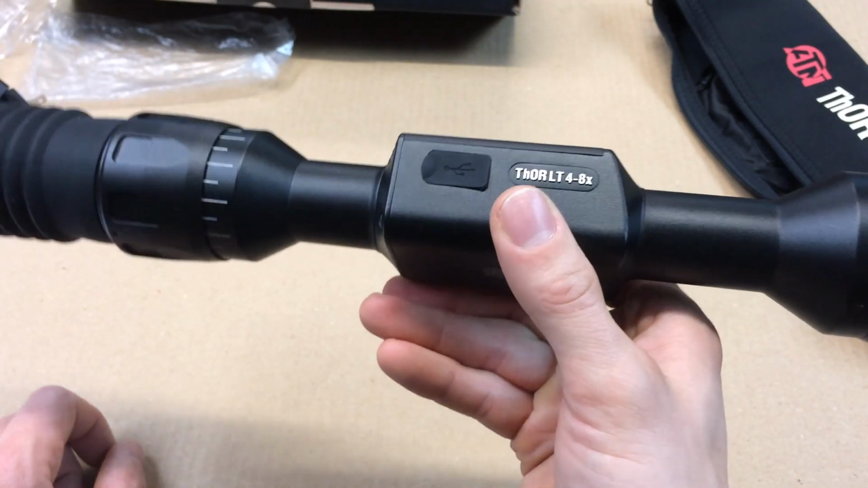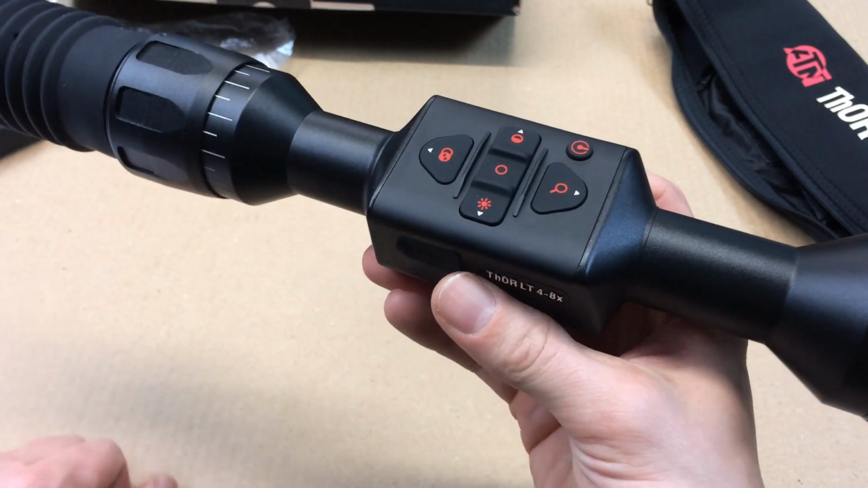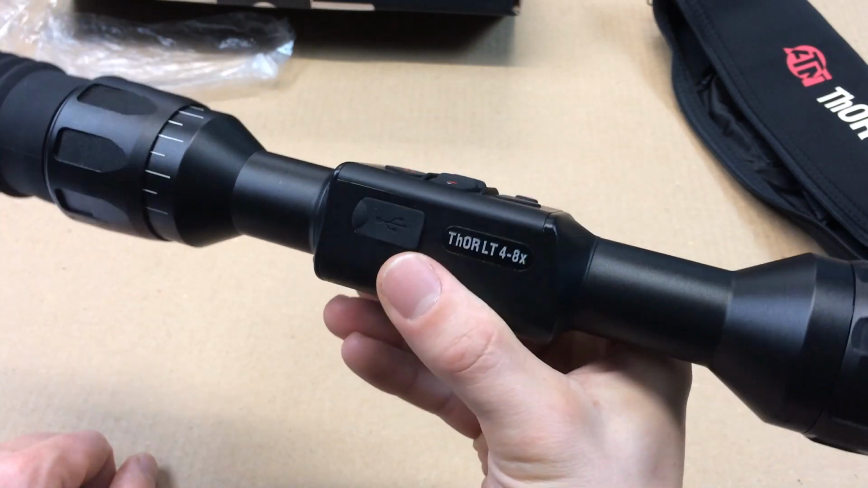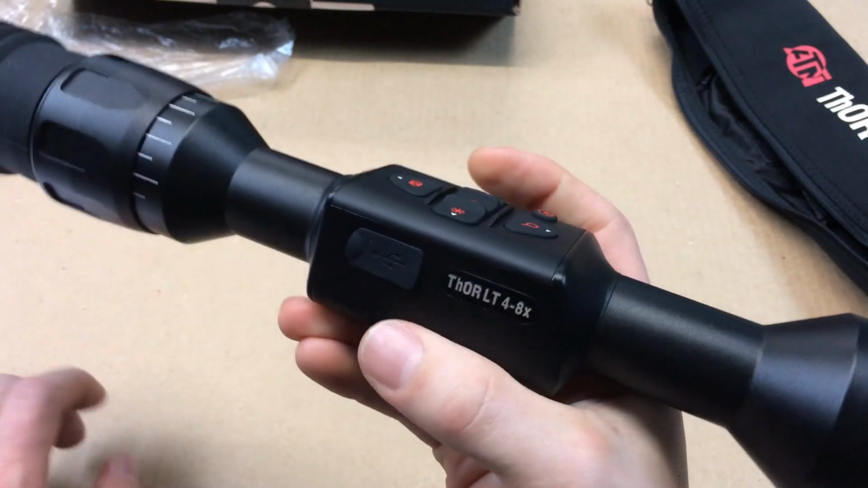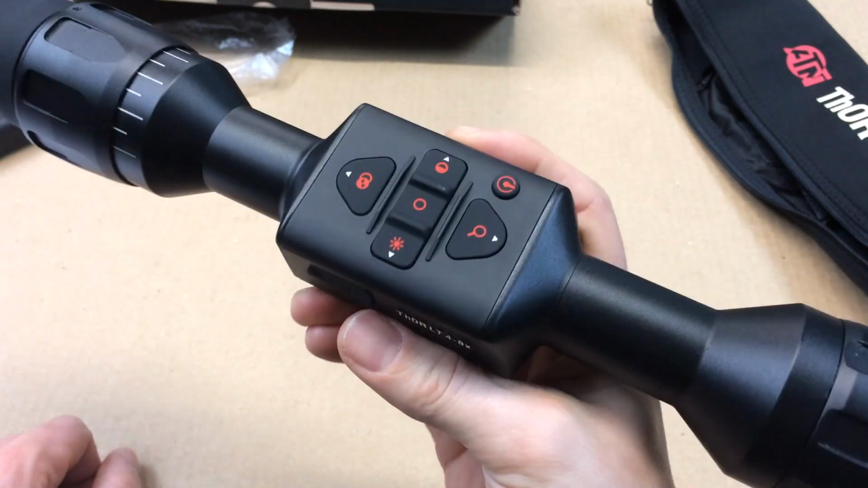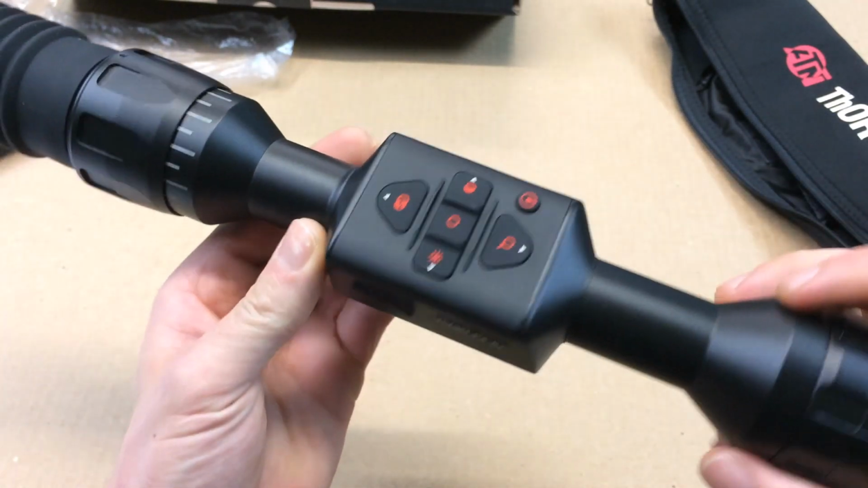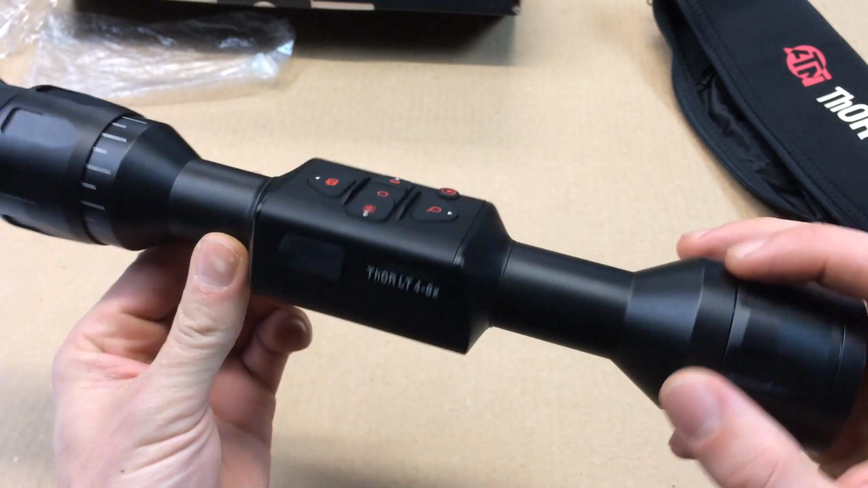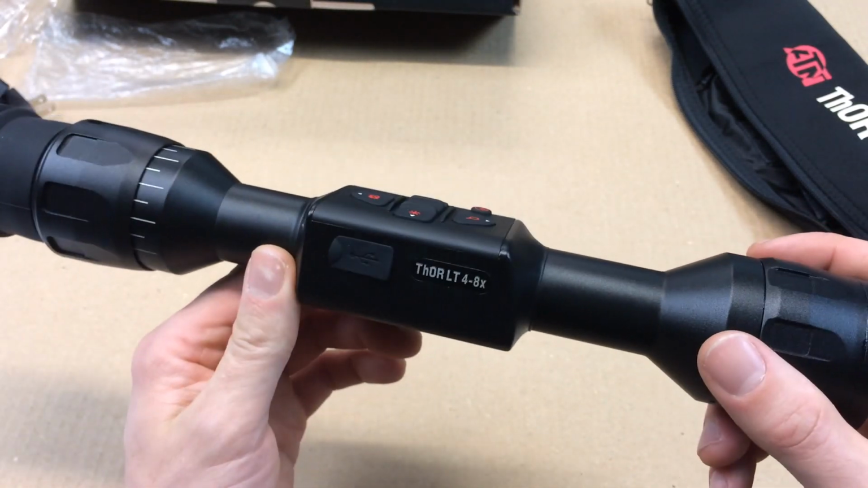This is also good for guys that are using crossbows or the newer hunters that are starting to use those air rifles. I don't know if you've seen those, but man, those are extremely powerful. Anyhow, it is nice for lighter rifles like that too. When you do get one of these, they recommend that you charge it for at least 6 hours. They do come partially charged from the factory.